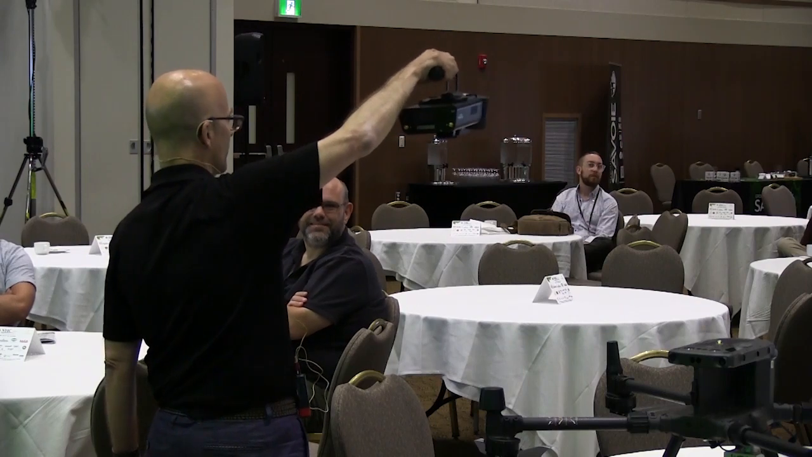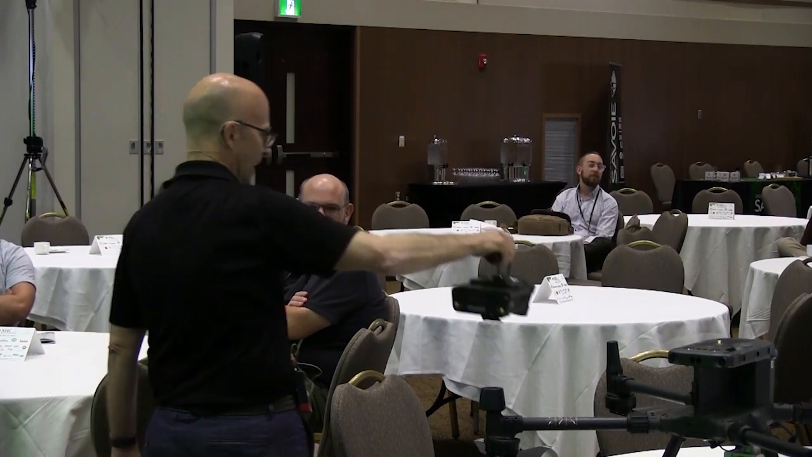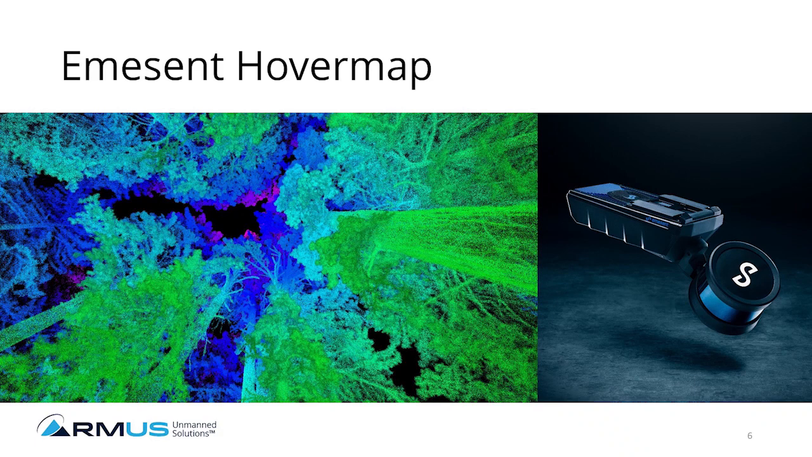The second one is this one I'm holding up right here, and this is what we call a SLAM system. Essentially what SLAM systems do is they simultaneously scan and map. And so the real power of them is while they're scanning, they can actually be used for navigation. This particular system is by Emesent, it's called Hovermap.